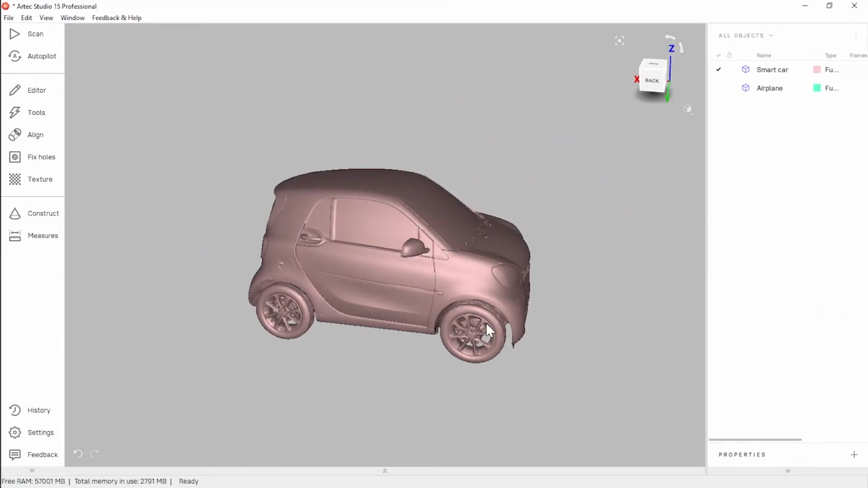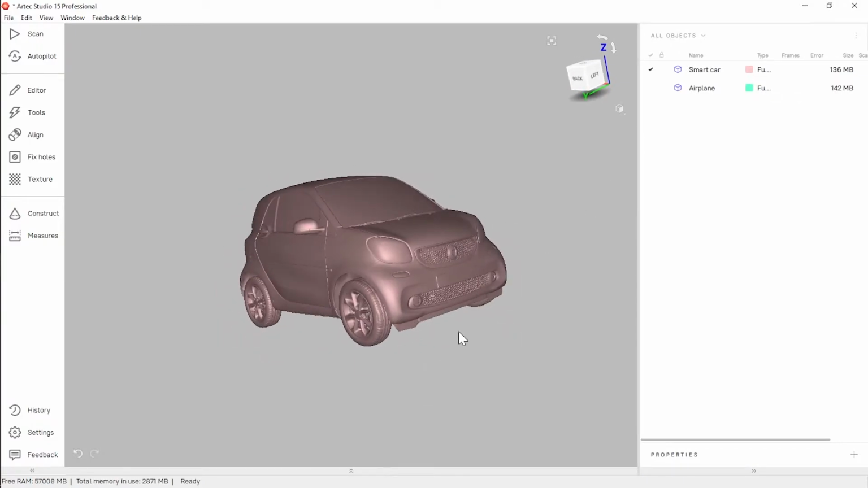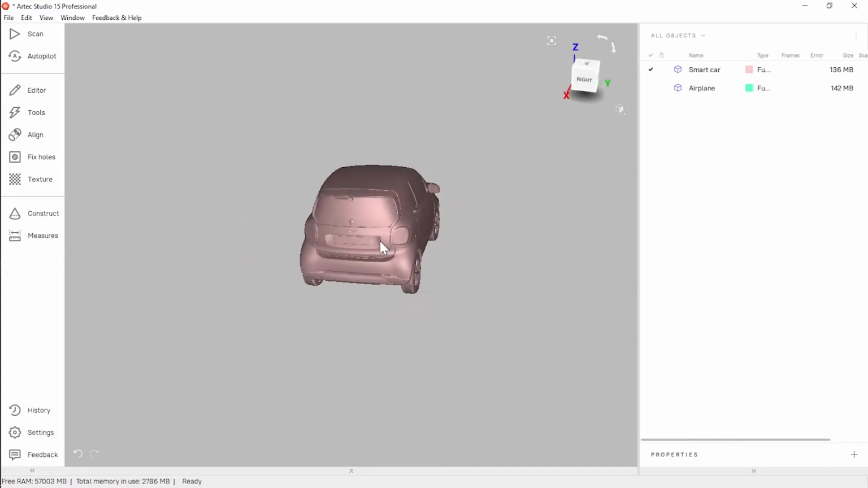Some other sample scans that unfortunately we don't have the full project file for. We're still viewing in Artec Studio, but this is just the finished fusion. This is a smart car. This is captured with 13 Ray scans. Most of those just with the car parked in a parking lot.